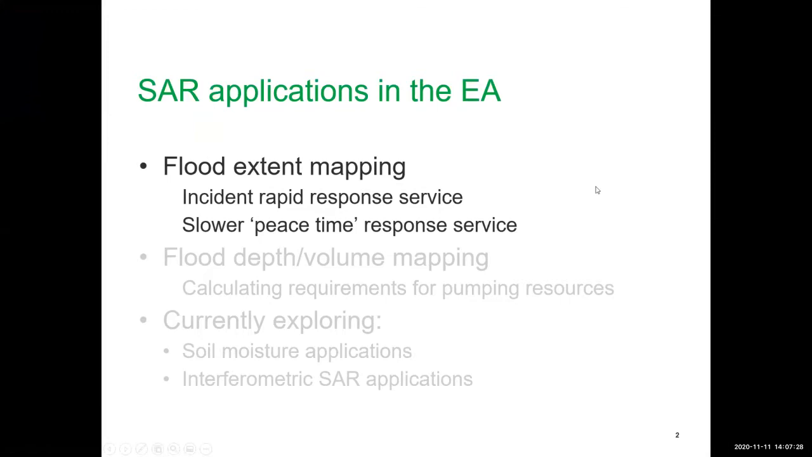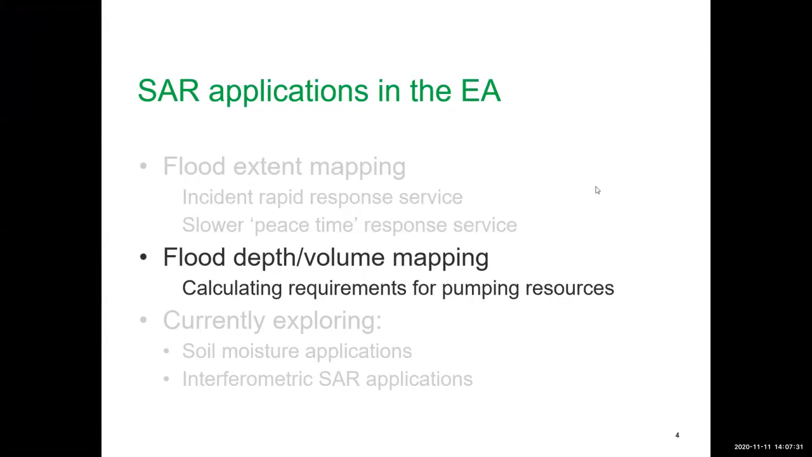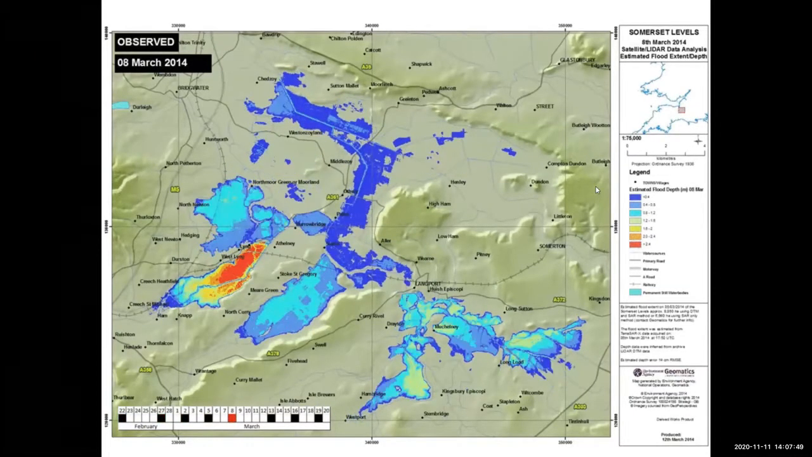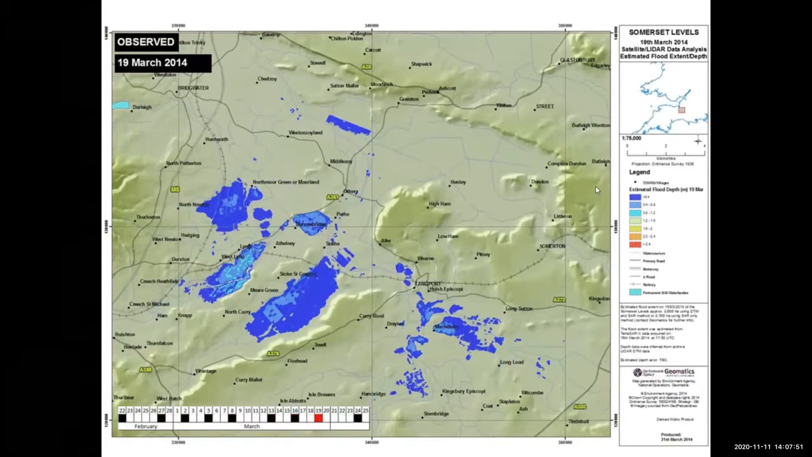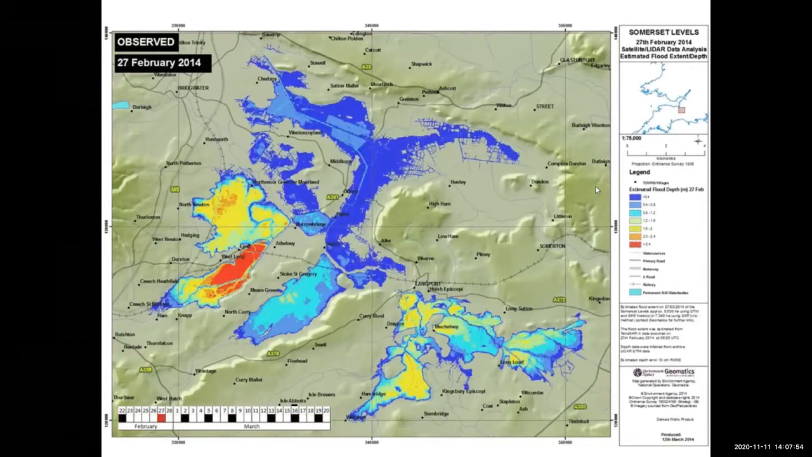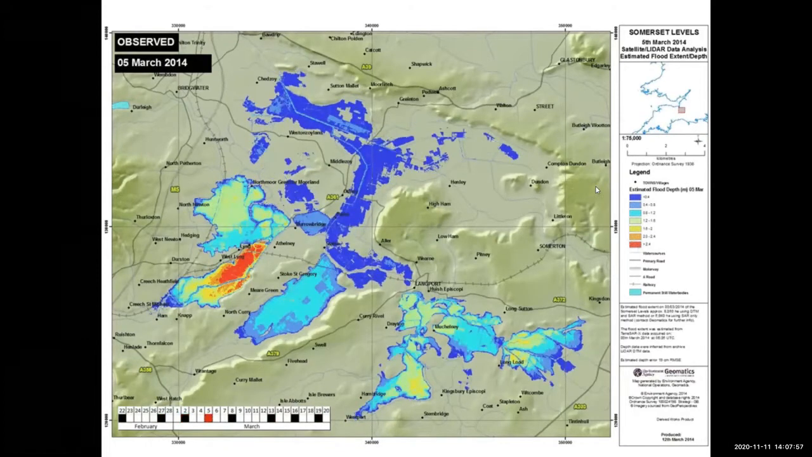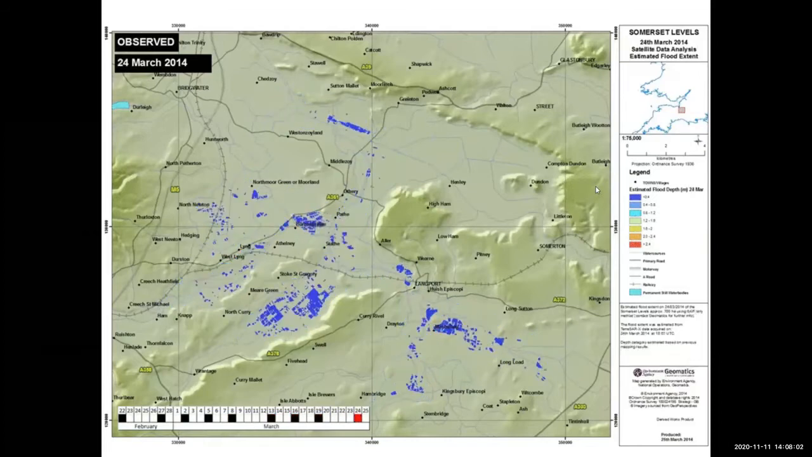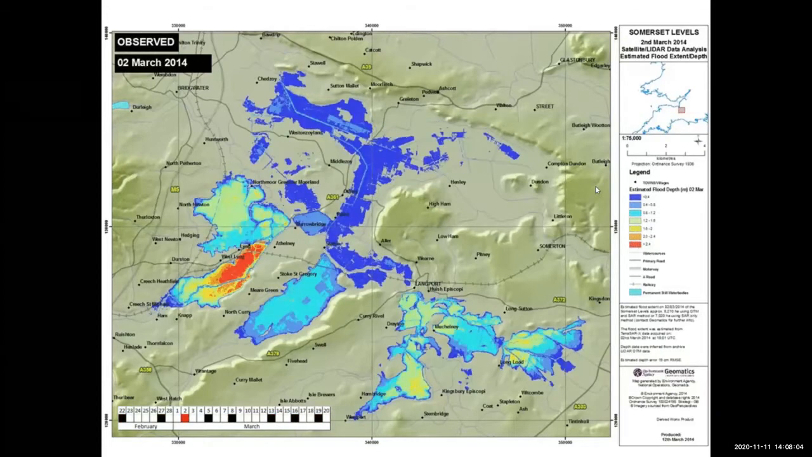The other thing we're involved in, in terms of flood mapping with SAR, is trying to work out flood depths and volumes of water. We do this for the purposes of calculating things like required pumping of water. Sometimes we need to get in the heavy artillery from, for instance, borrowing pumps in from Holland. We need to work out exactly how many and what size those pumps need to be in certain circumstances. This is the Somerset Levels in 2014.